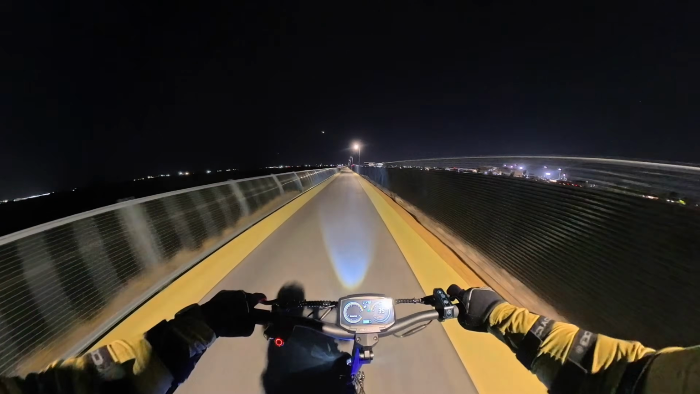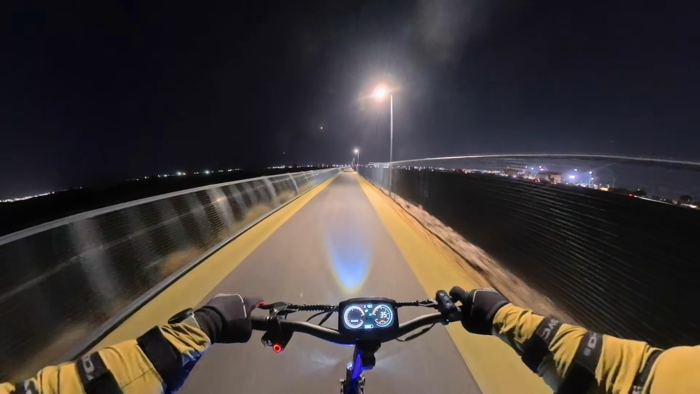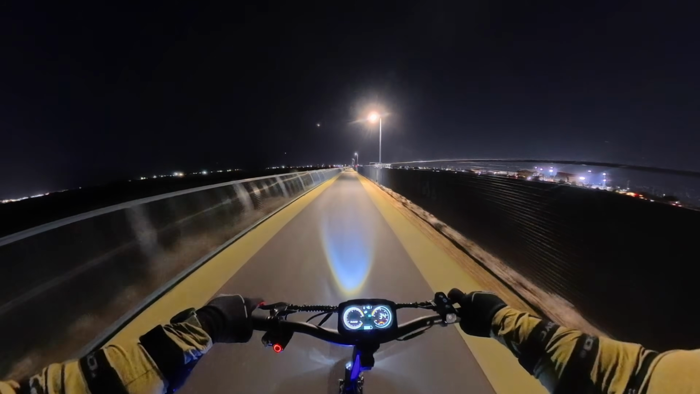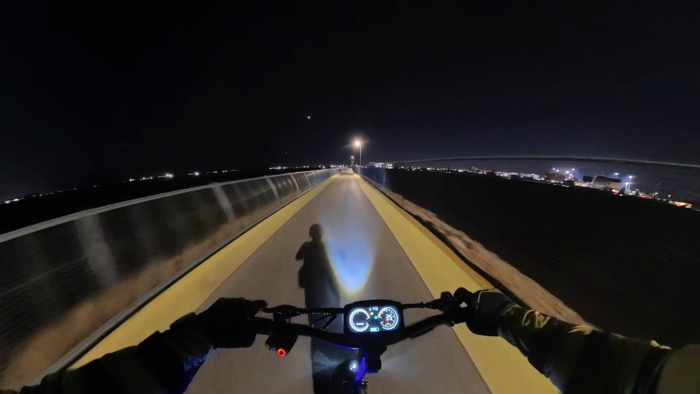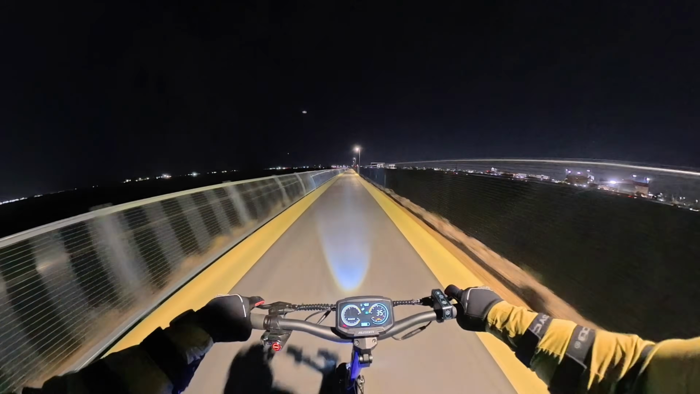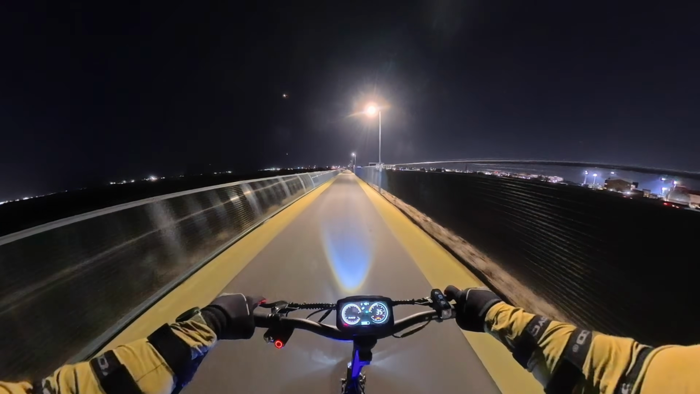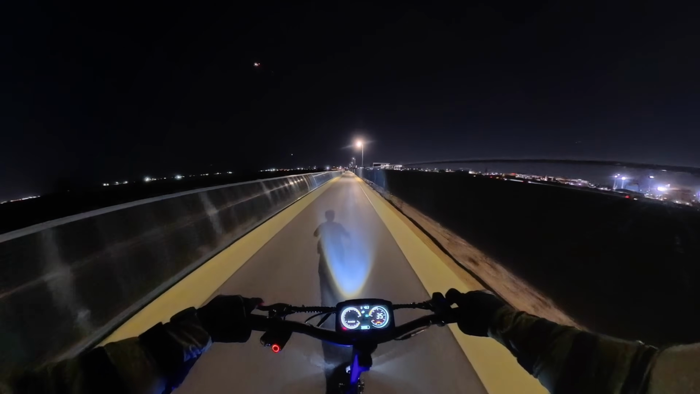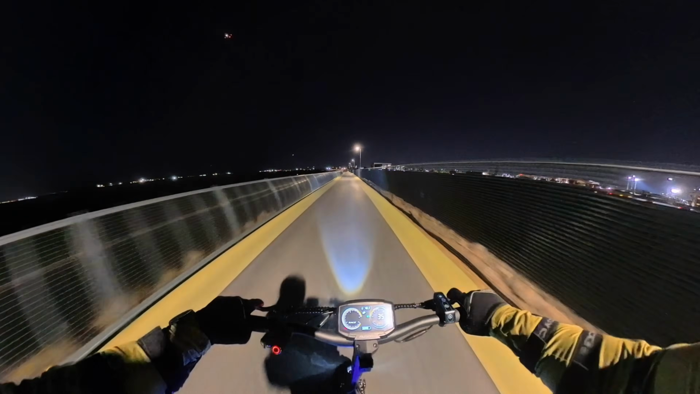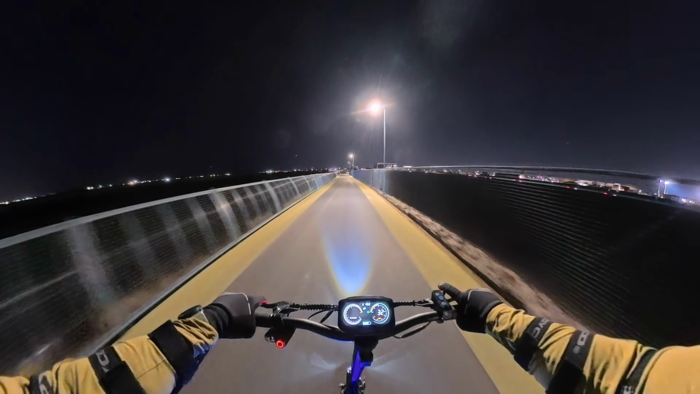We're cruising down this path right now. Screen's showing 35, 36. I'll let it open more when we get onto an actual road surface. But look at my hands. There's no wobble, there's no shake, none of that. Because this thing is stable. And that's one of my number one criteria with scooters. I don't want to be farting around with speed wobbles. I want to go out and relax, enjoy myself.